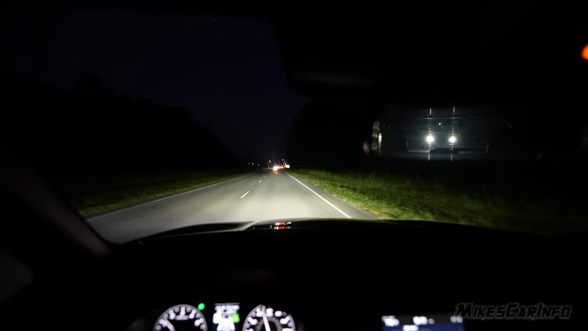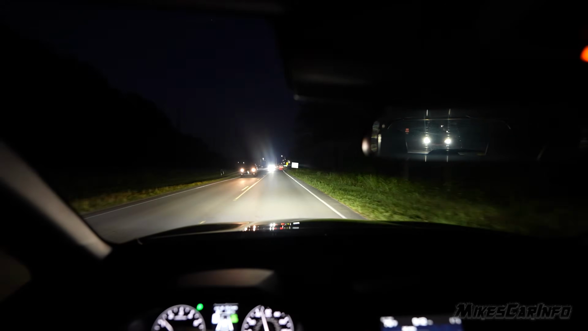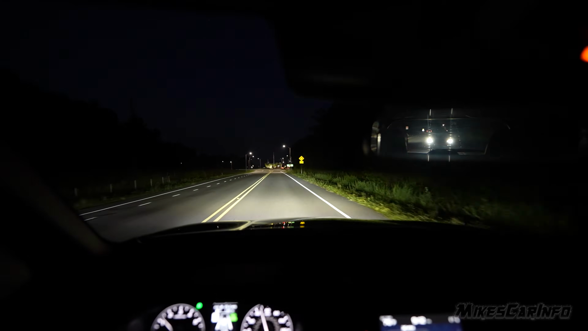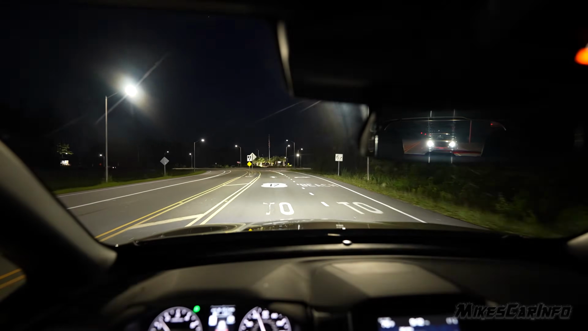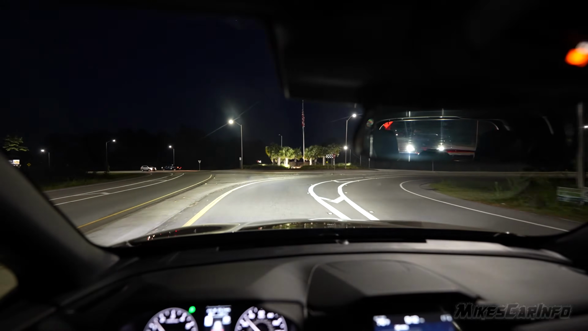I'll go down here on a darker road. Hopefully. There's a lot of traffic today for some reason. It's Tuesday, and there's tons of traffic, so I'm not sure what's going on. They're having some kind of event or something. But we'll see if we can find a dark road without a bunch of traffic on it so we can check out the headlights.